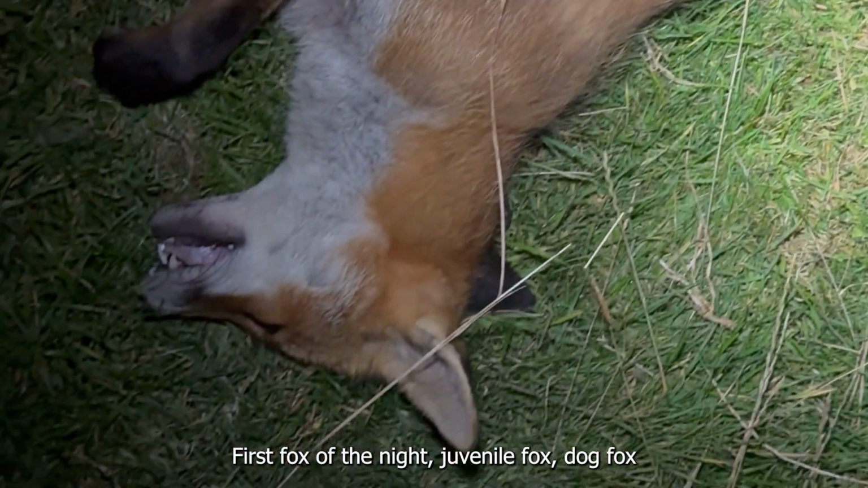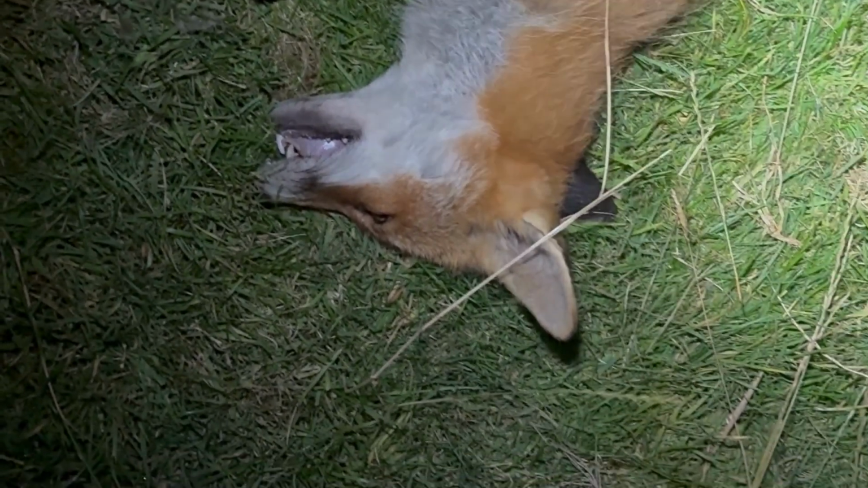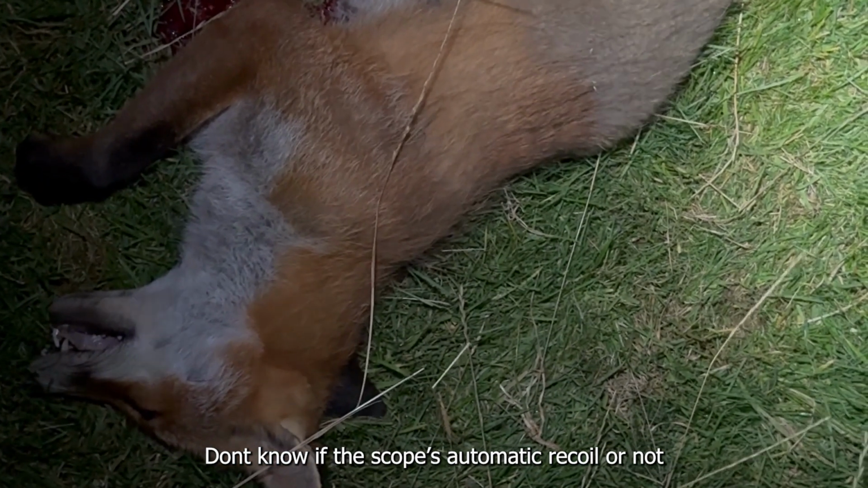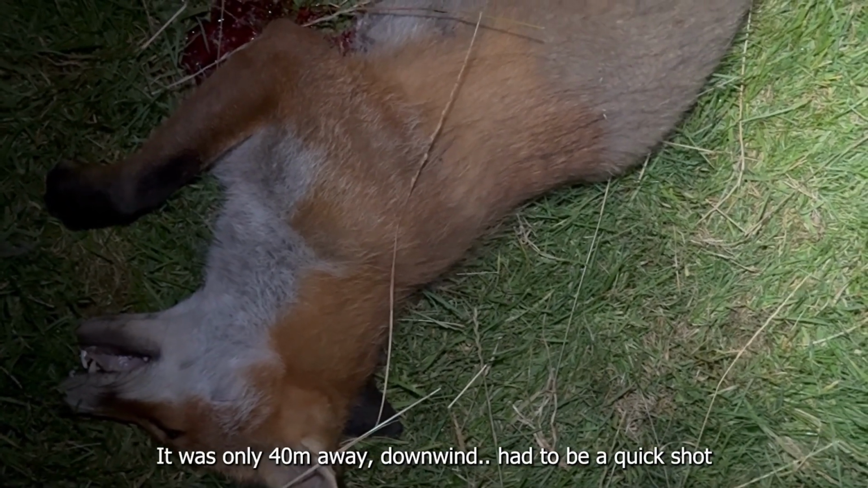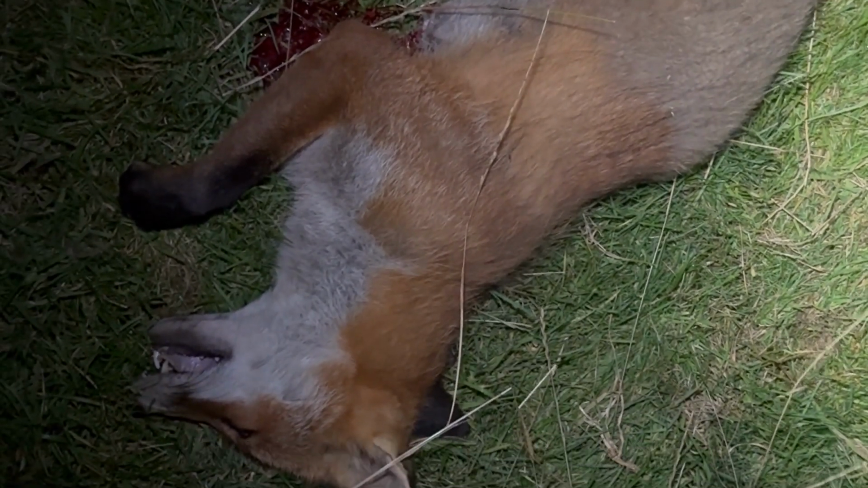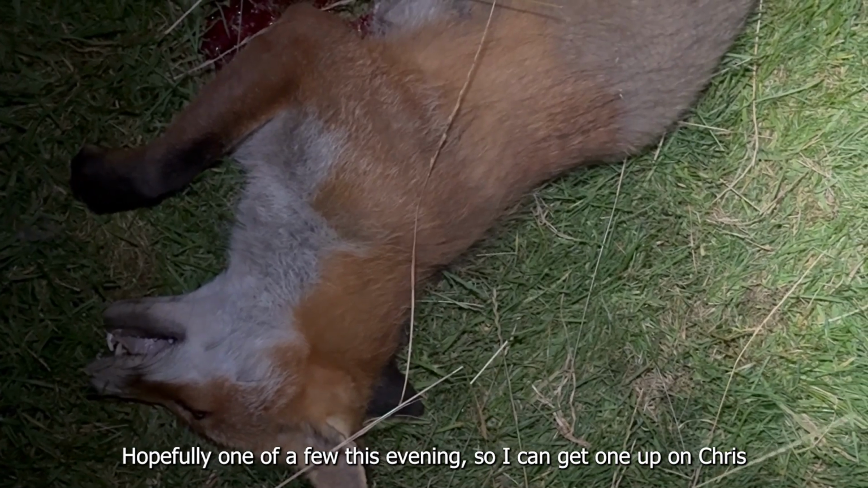So, first fox of the night, a young juvenile dog fox, so pip shot. Didn't move a centimetre from where I shot it. I don't know if the scope's got automatic record or not, but it was all in a hurry because it was only 40 metres away from me, going downwind, so it had to be a quick shot. Hopefully, one of a few for this evening, just so I can get one up on Chris.